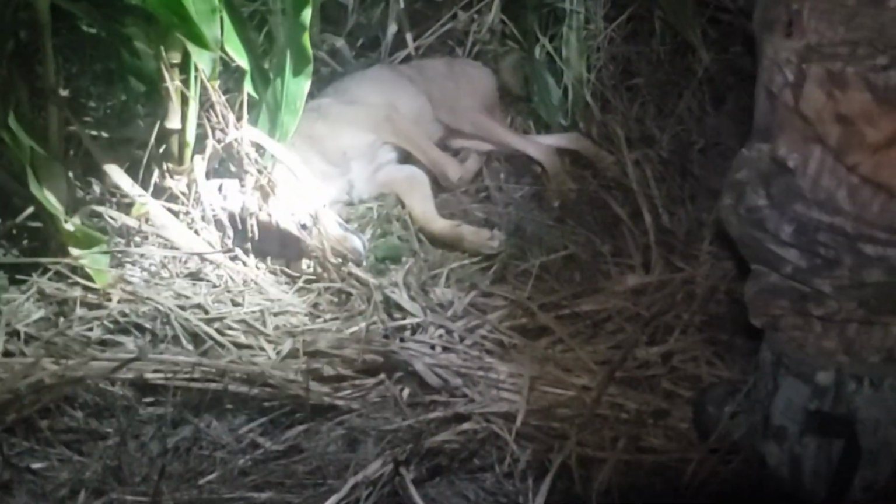Team Double D. Hey, let's go look at these dogs. Let's go walk up on them, look at them. Heck yeah. Good job, man. Thank you. I'm gonna walk behind you as you walk up on this. All right. First one. That's the map. What we got here? What do you think it is, Dave? Male or female? I'm gonna say this is probably a male. Looks like a pup.